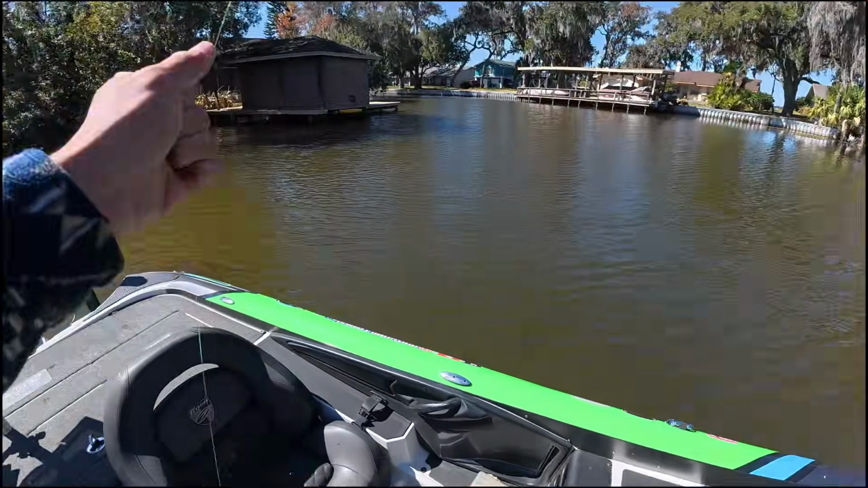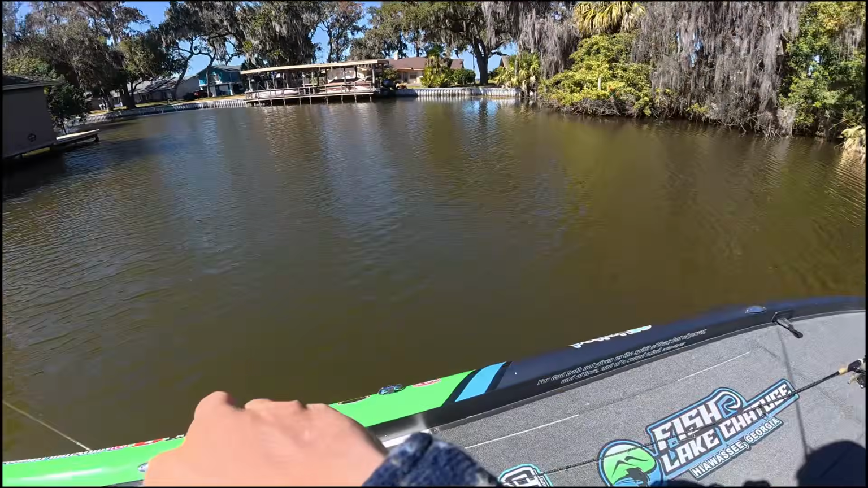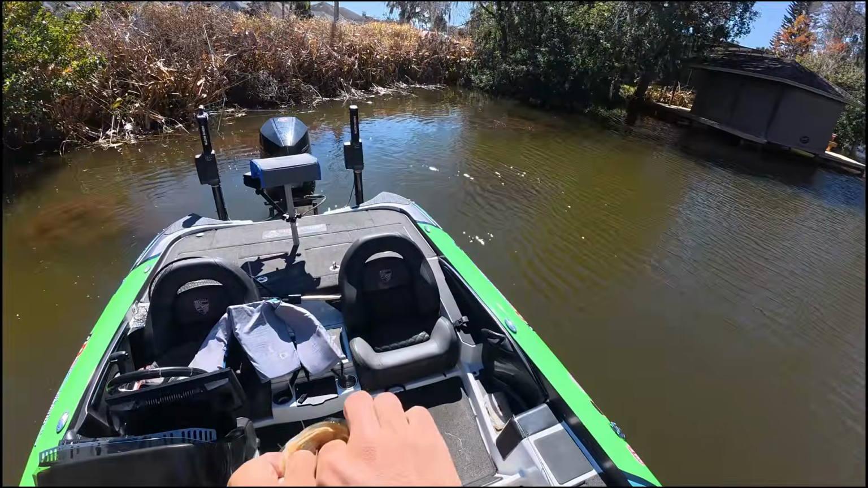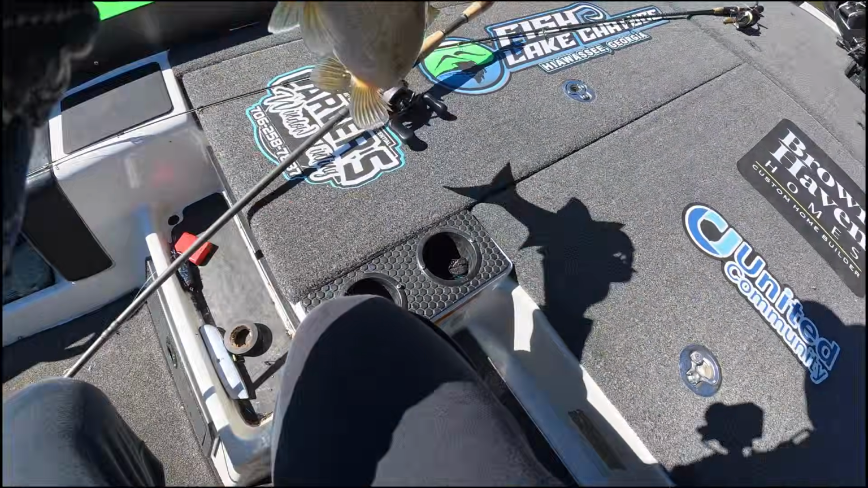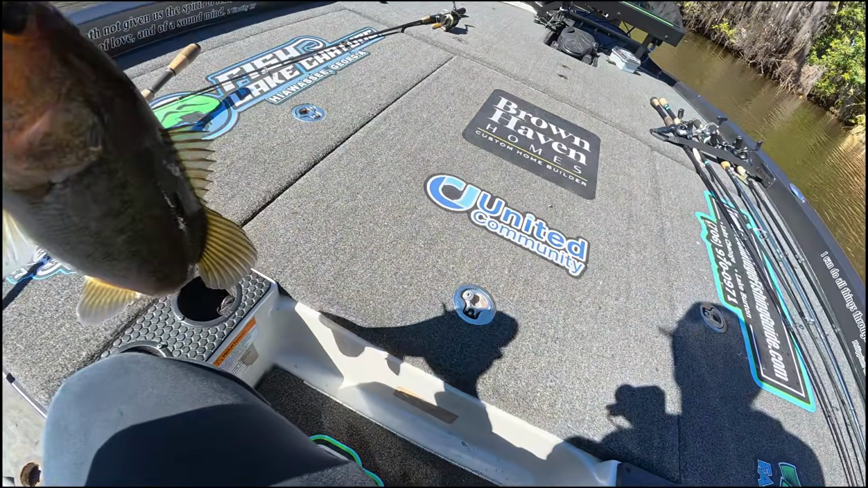There's a bass. This appears to be a keeper. That's all he appears to be, but he appears to be that. Golly, he choked it too. Got the right speed finally. Let's see if he's a keeper, guys. I think he's gonna be a 13 incher. Yeah, 13 and a half incher, which is a keeper.